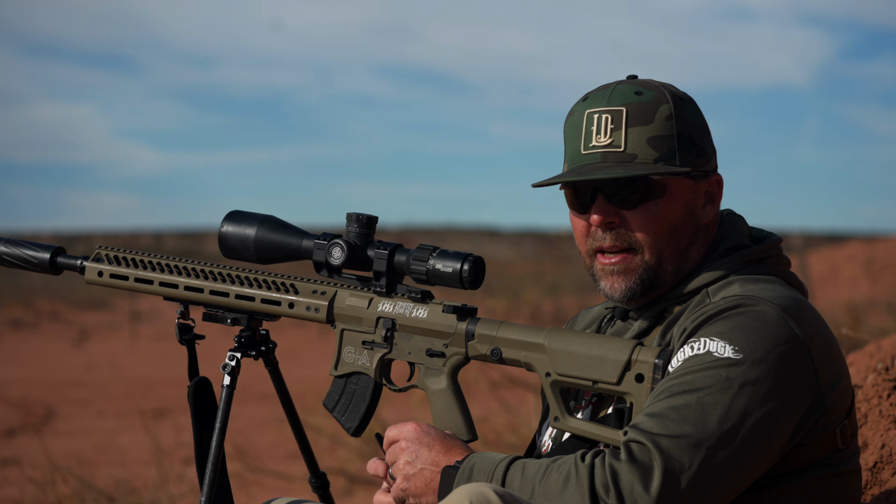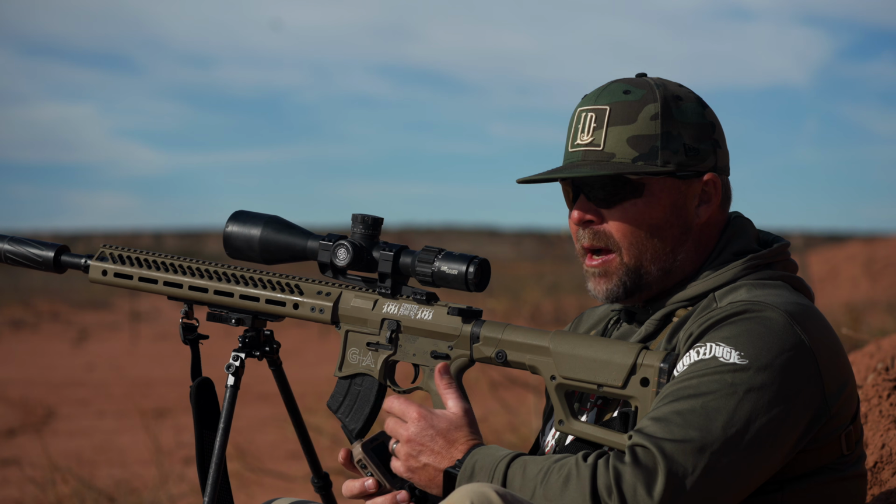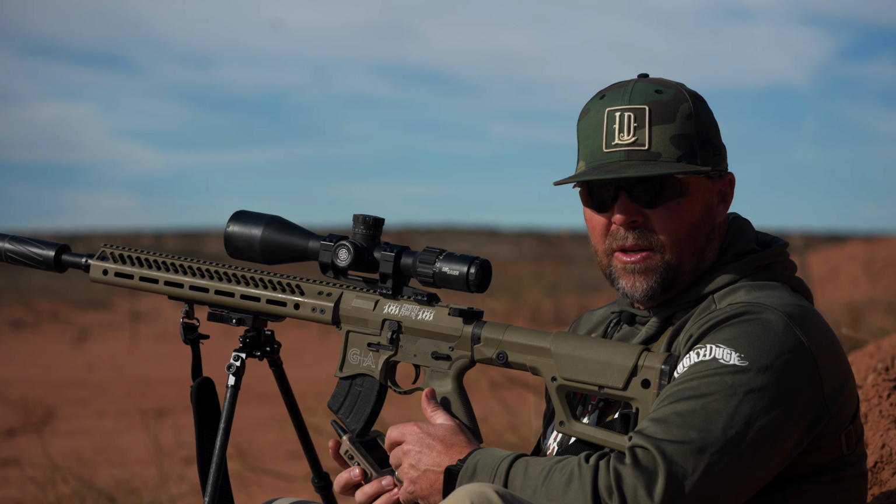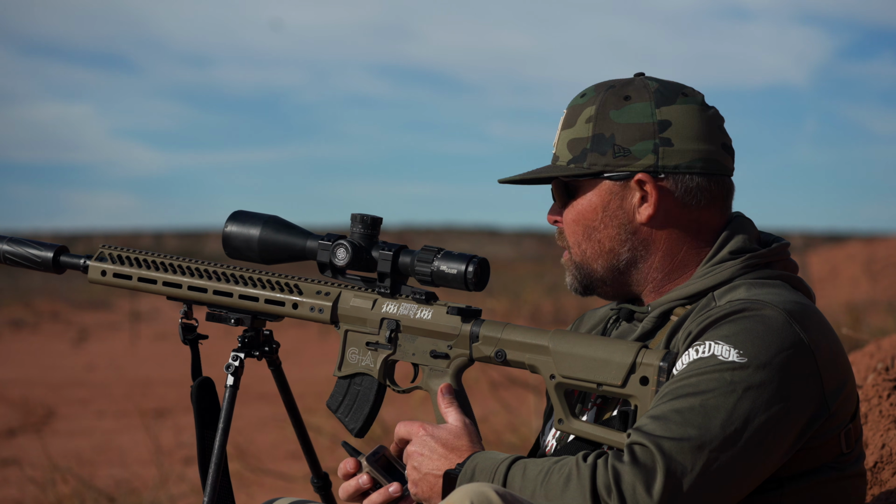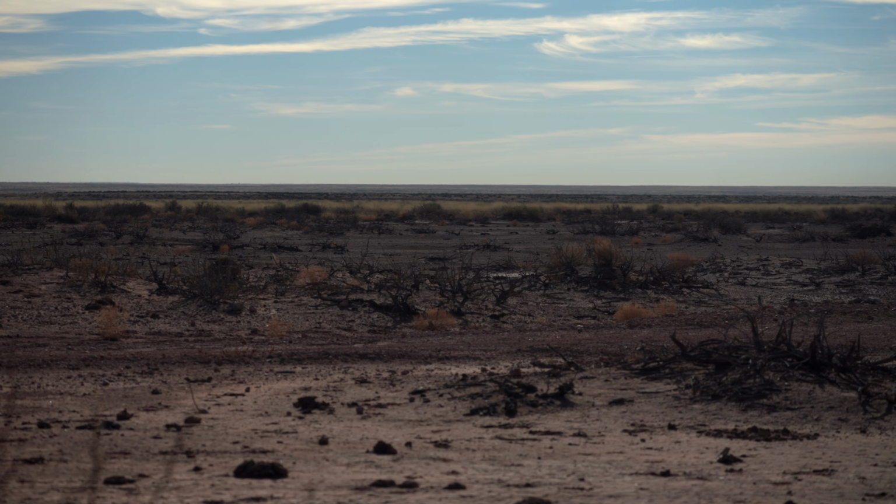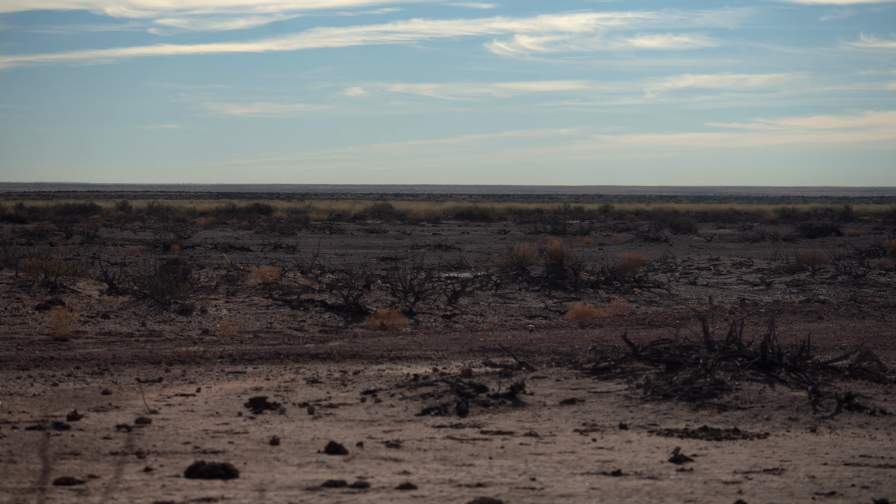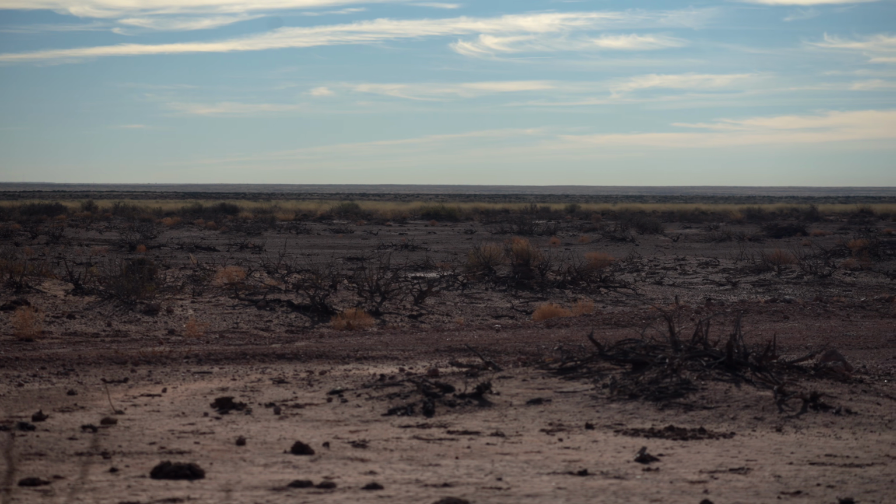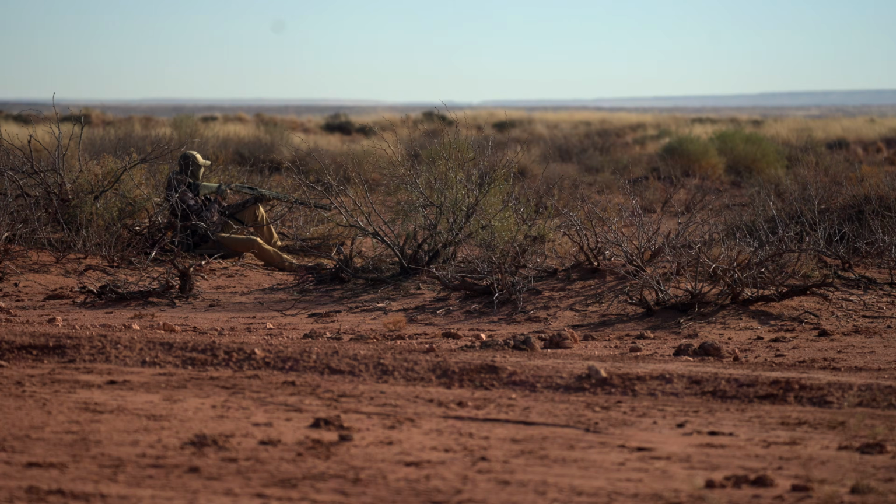I haven't got a good gauge yet. It seems like, I don't know if the coyotes are showing up late, that they're just taking their time, or they're coming from a long ways, but we really haven't had a coyote come sprinting in yet, so probably will sit here a little bit longer, just because there could be coyotes coming from a long ways. Right over my gun.